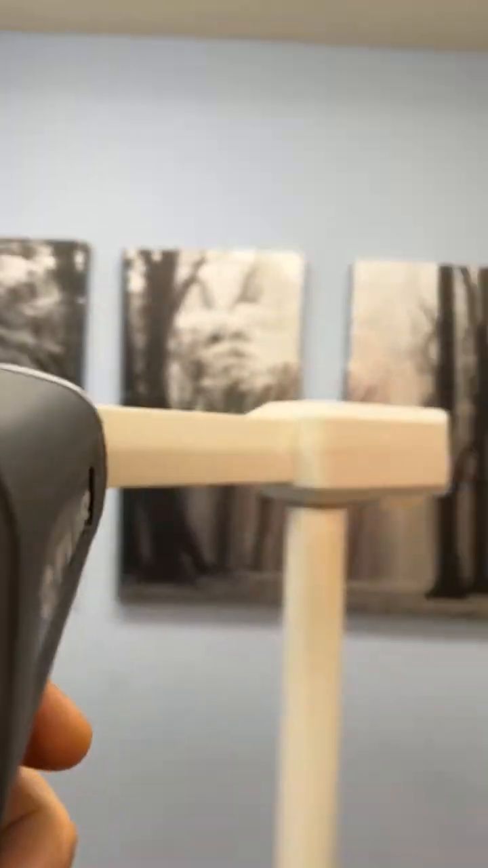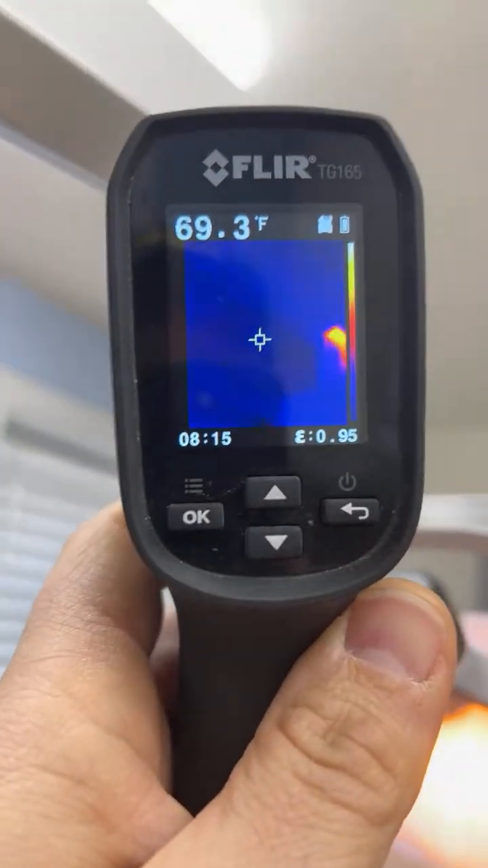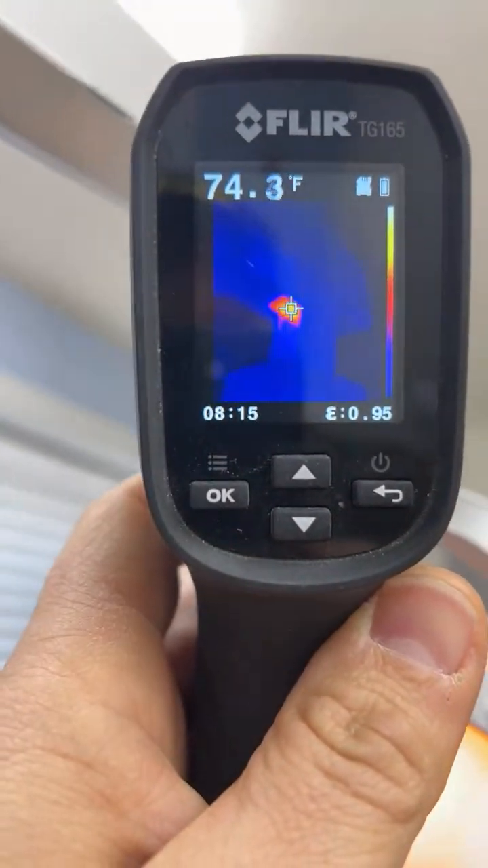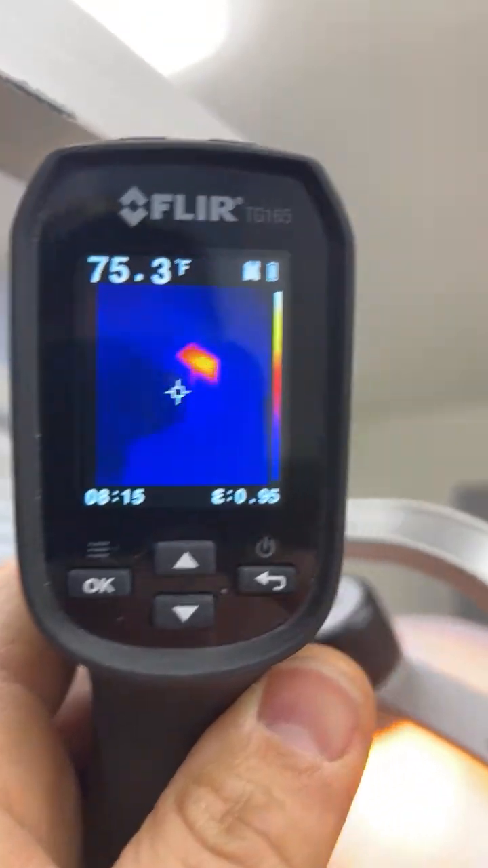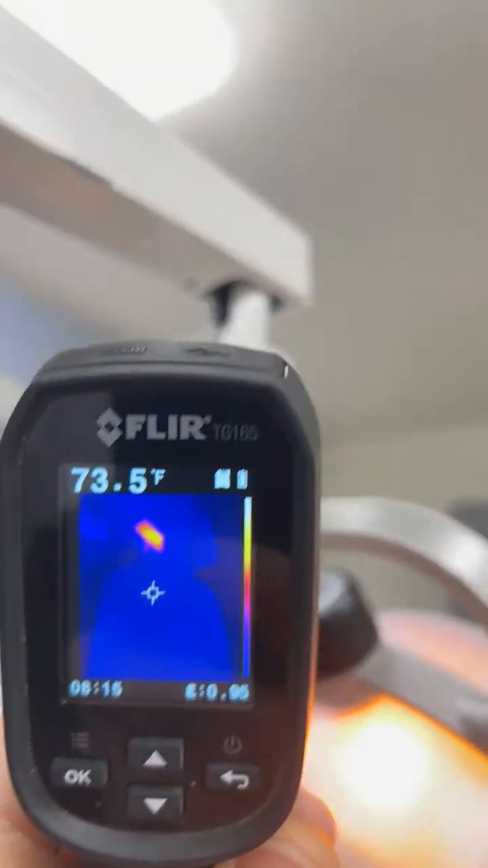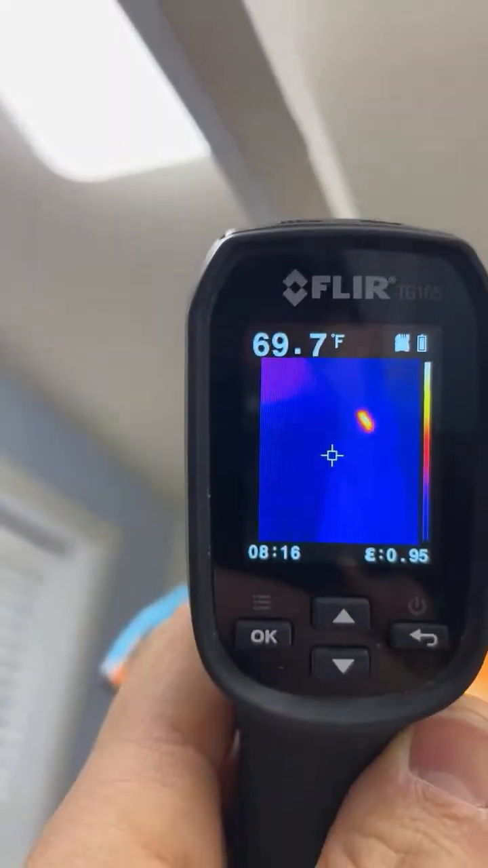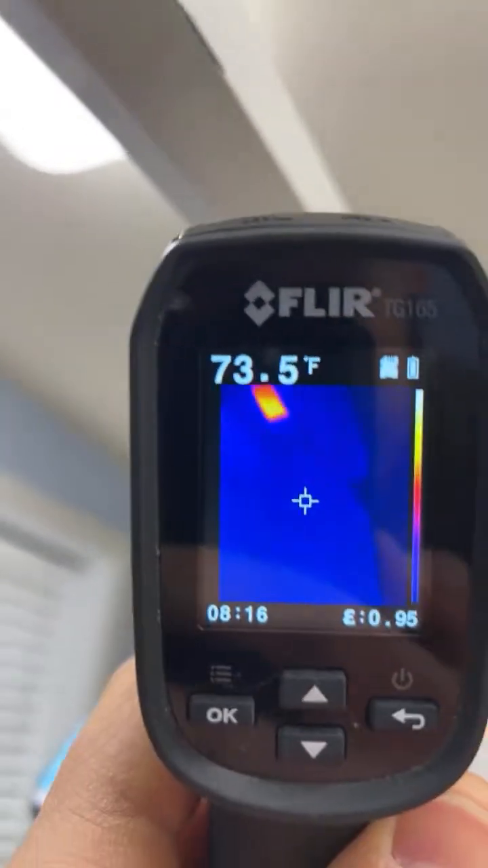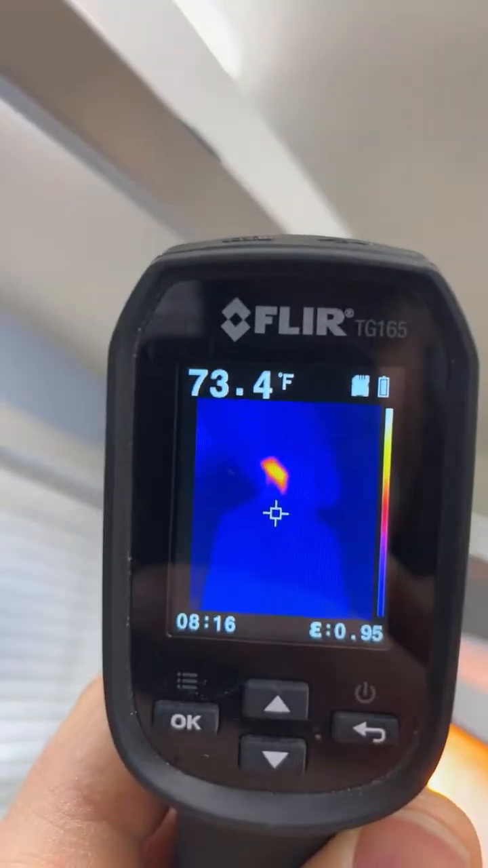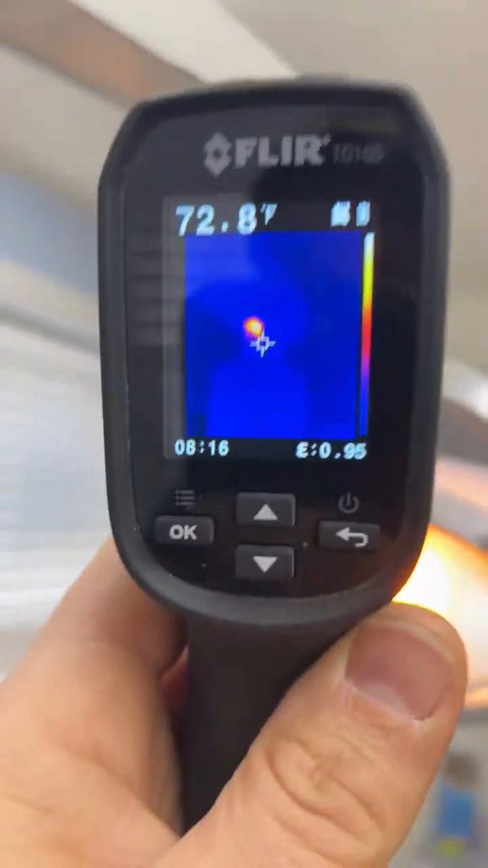But then we're going to go over here to this side, all right? And I'm going to hold that up there. And there we go. Boom. That's what we're talking about. So that FLIR is looking specifically at that joint and that wire. And when we look at it, we can tell very easily that there's an extreme temperature difference there. So the light's on, but I'm actually successfully troubleshooting what the problem is in it using this FLIR.